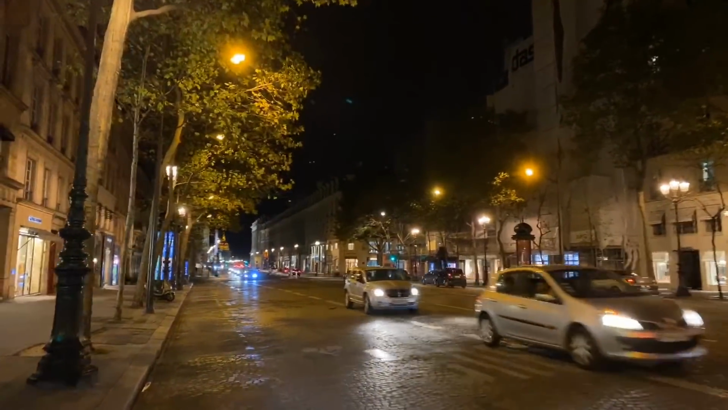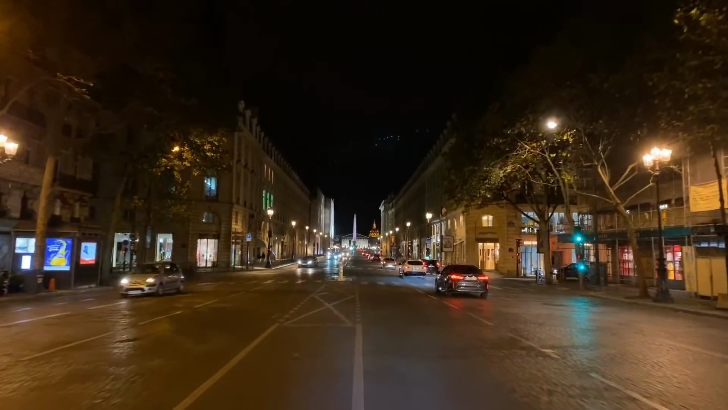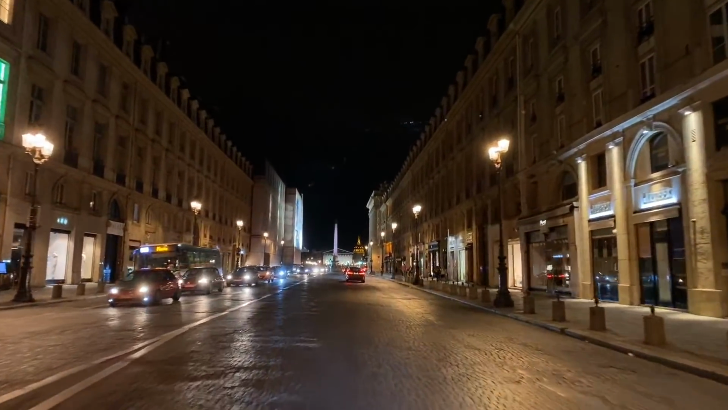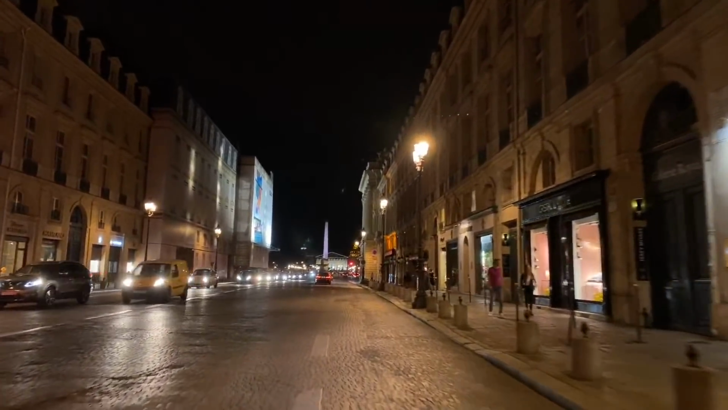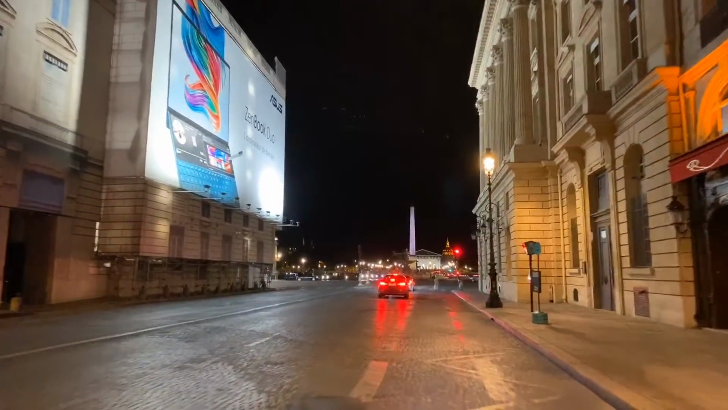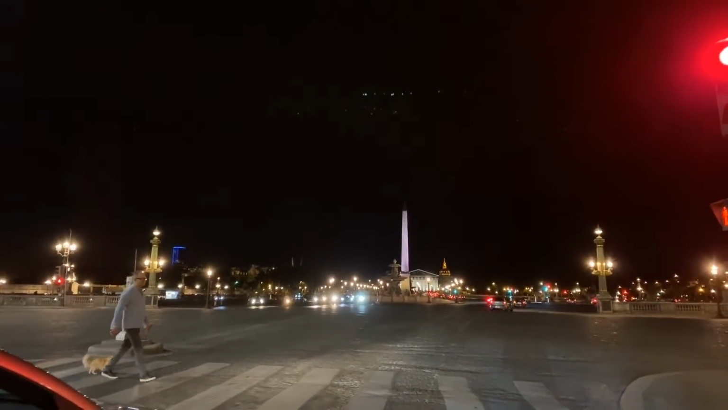Place de la Concorde. Let's do it! Might be bumpy because of the cobblestones here, apologies. We got walking this tiny little dog.